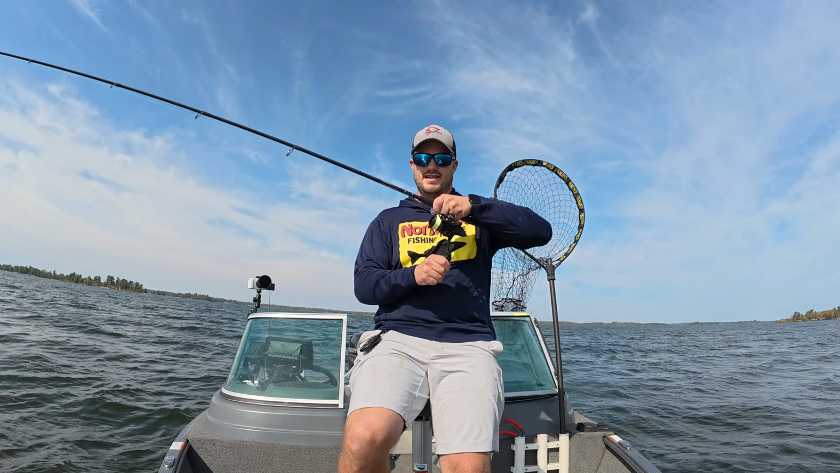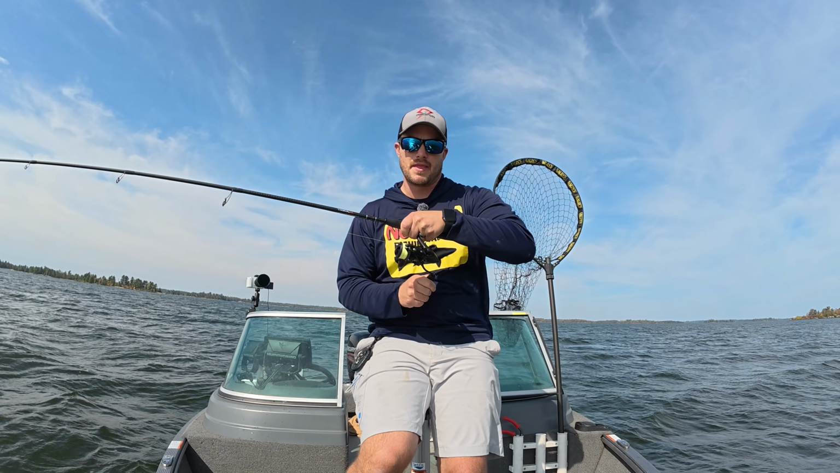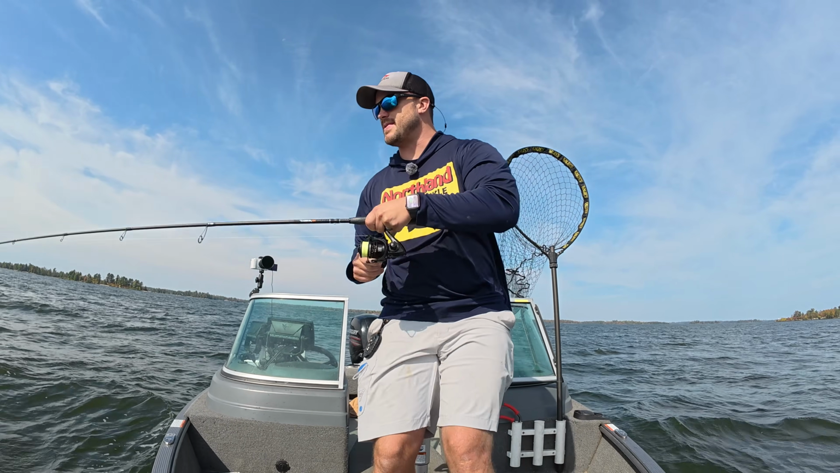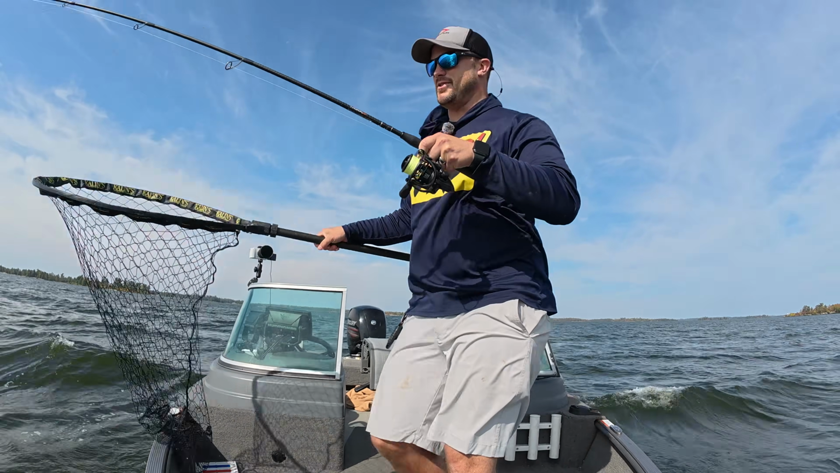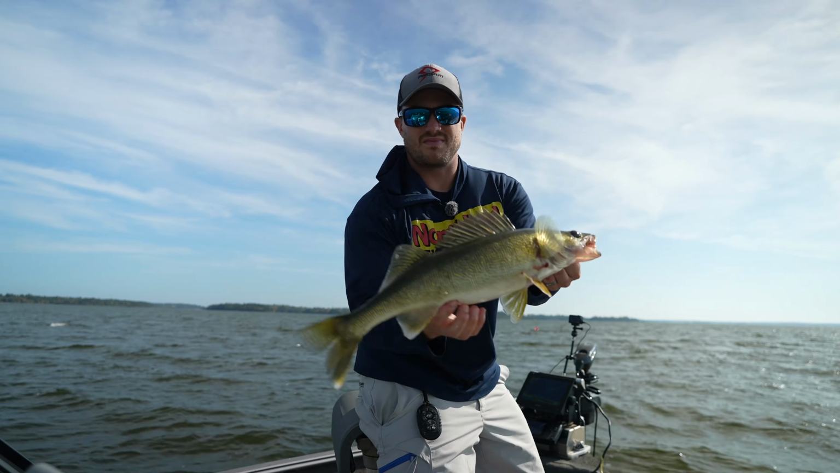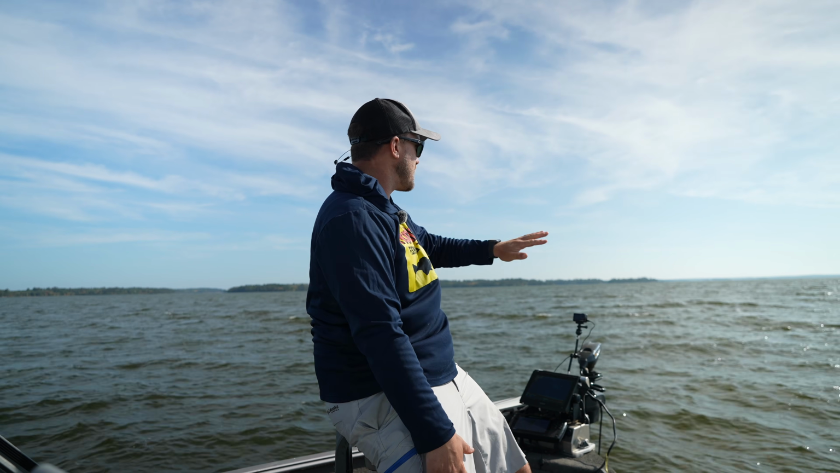And so, again, what I did, there's this flat, and I'm basically working this flat, kind of zigzagging a little bit, but mostly going towards another little bit of a hump. So it's this flat in between these two humps. And so working my way, zigzagging. It's getting a little windier, as you can see, which is gonna make boat control harder, but that much more important. Another decent fish there.